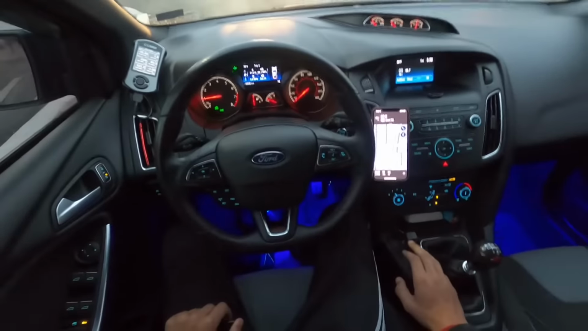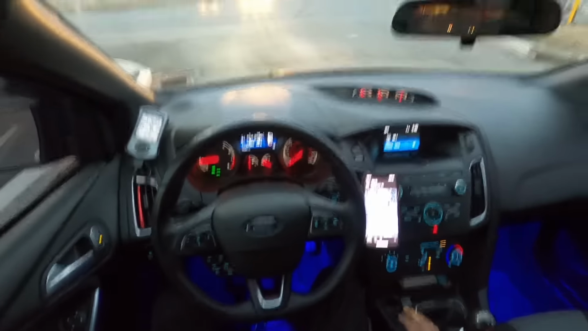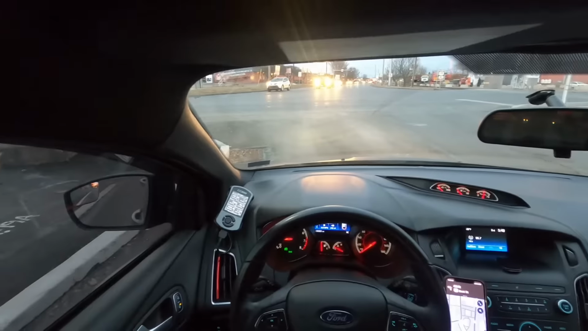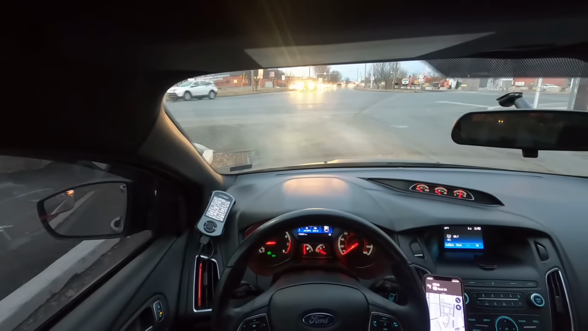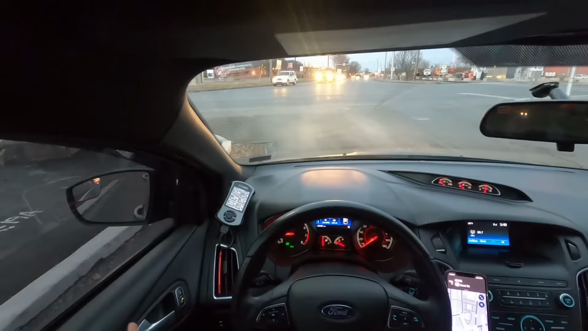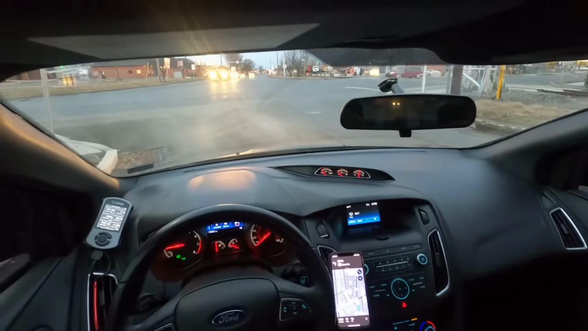Came with these blue lights on them, where the pedals are, and then there's a blue light in front of the intercooler too. I installed the side mirror blinkers. Forget what they're called.